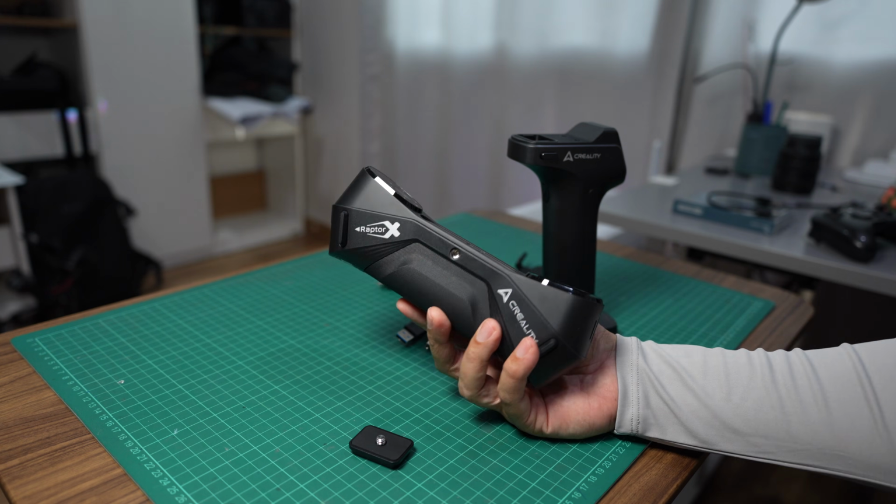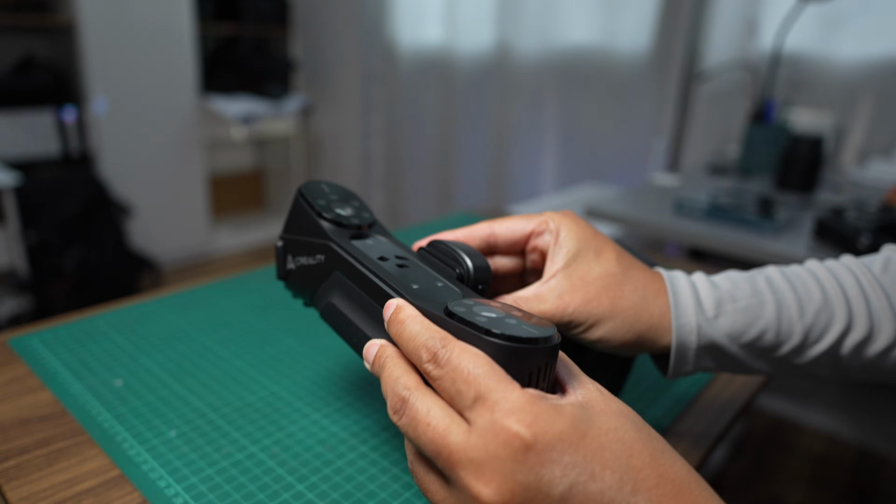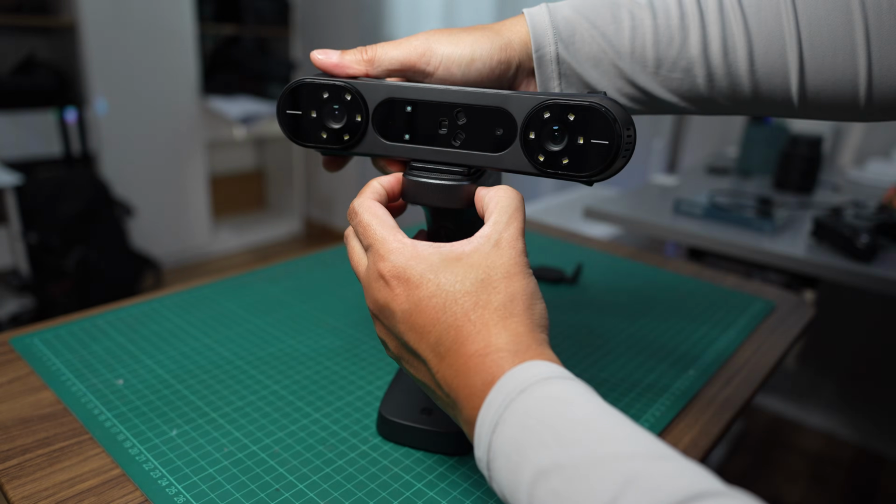Okay, here's how you assemble it. In the box, they come with a quick release plate. And it should lock in place. And to release it, squeeze both.